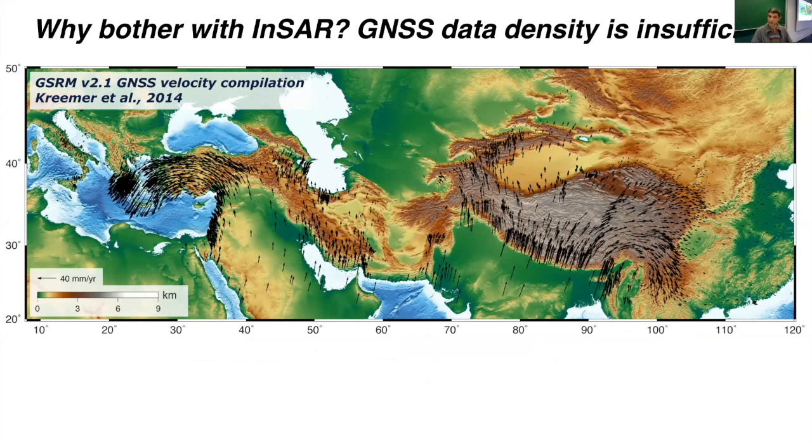GPS data are great. So here's the GSRM, again, the global strain rate model version 2 compilation of surface velocities for the Alpine Himalayan belt. And what you can see is that in some places we have fairly high density of GPS measurements, whereas in other places, on the Tibetan Plateau, for example, we have holes in this coverage. In Anatolia, we have very good coverage. Also here in Greece, the Dead Sea Transform is well covered.